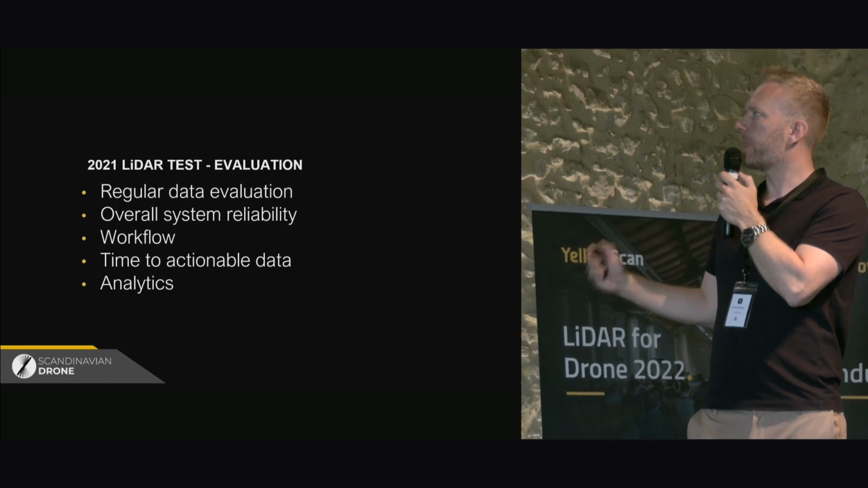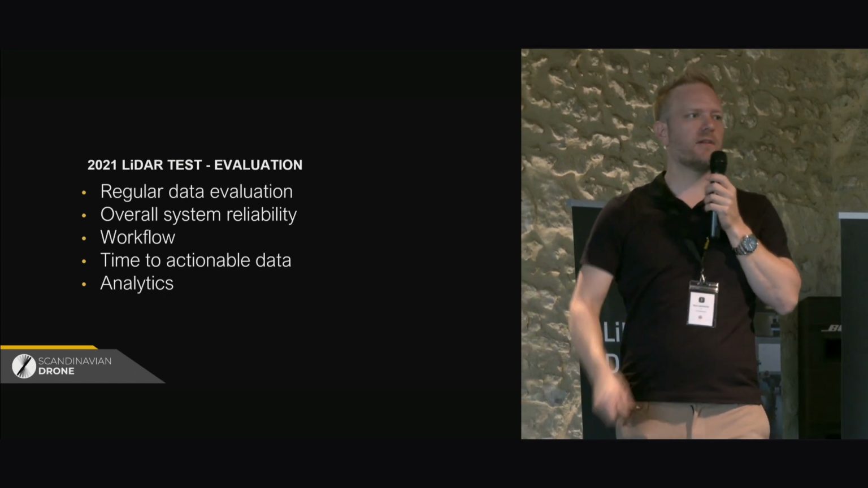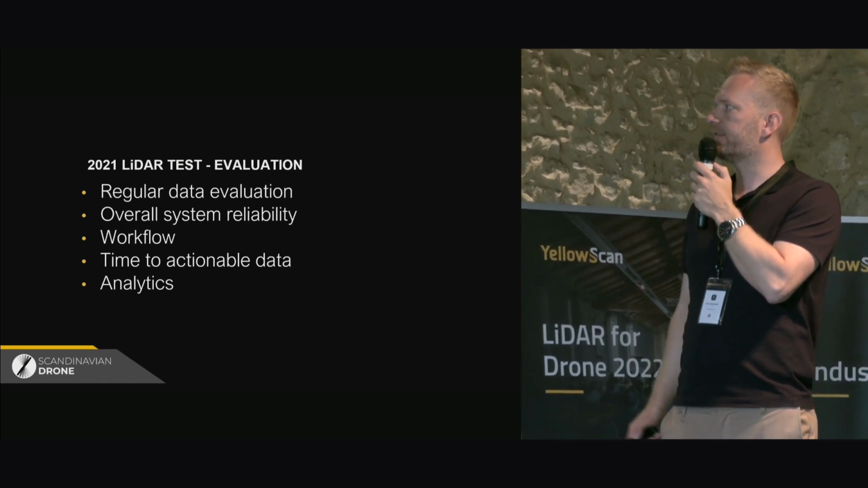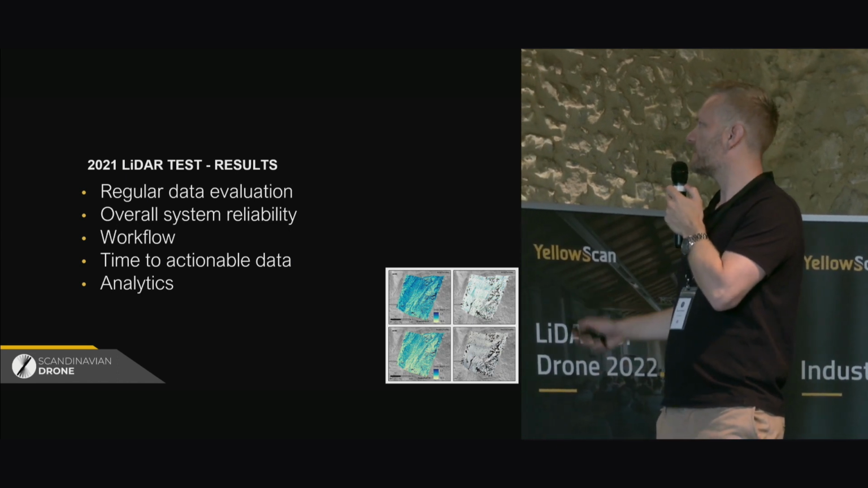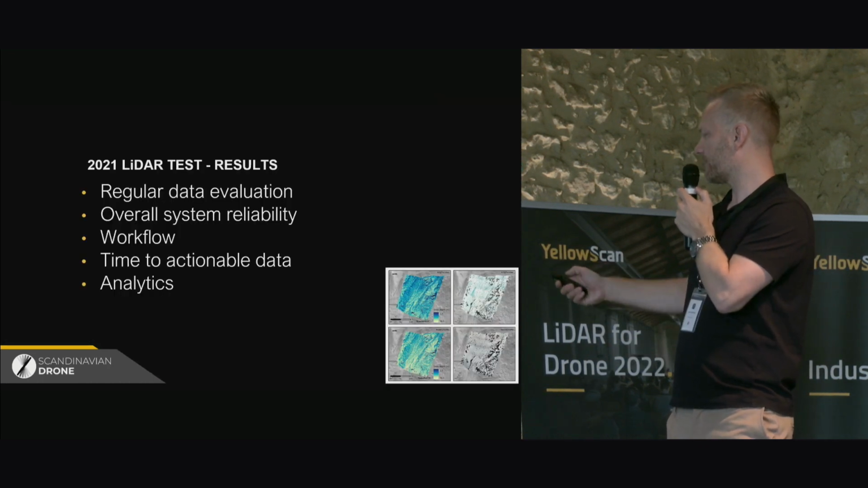And basically, when all of this was done, the teams delivered all of the data to the Public Road Authority. They went through the analytics and assessed all of the projects. I'm not sure if I got all of the slides on this PowerPoint, but still.